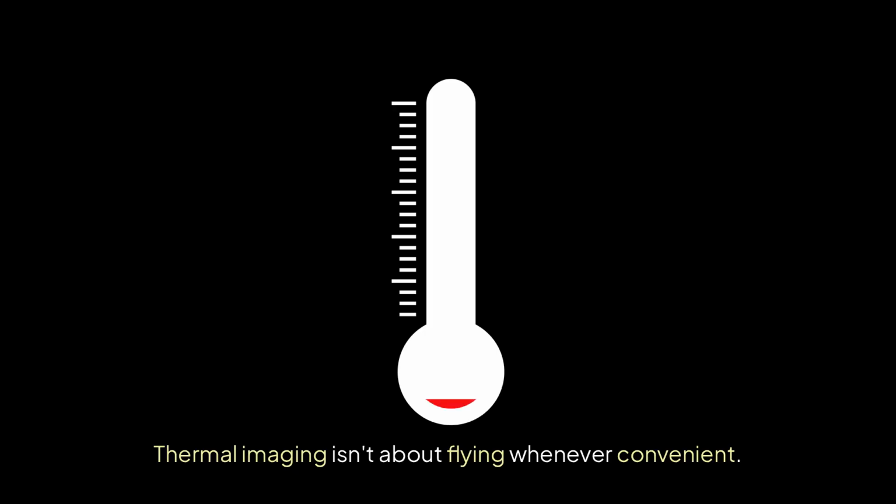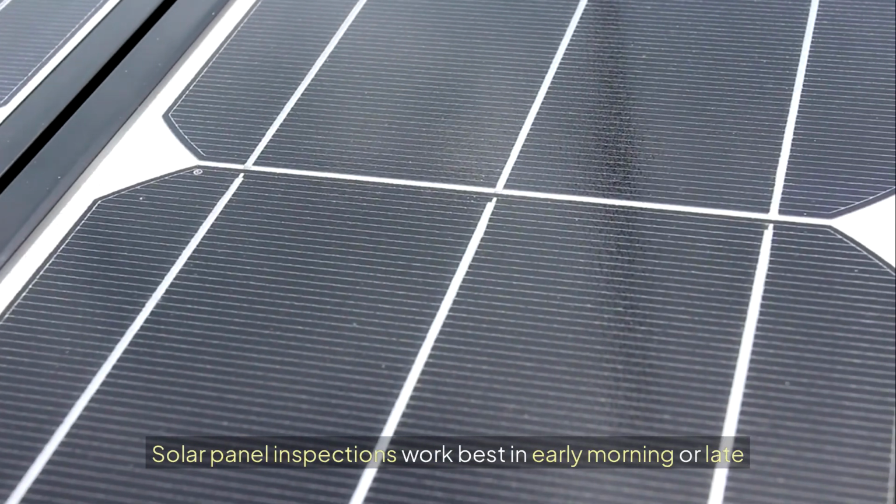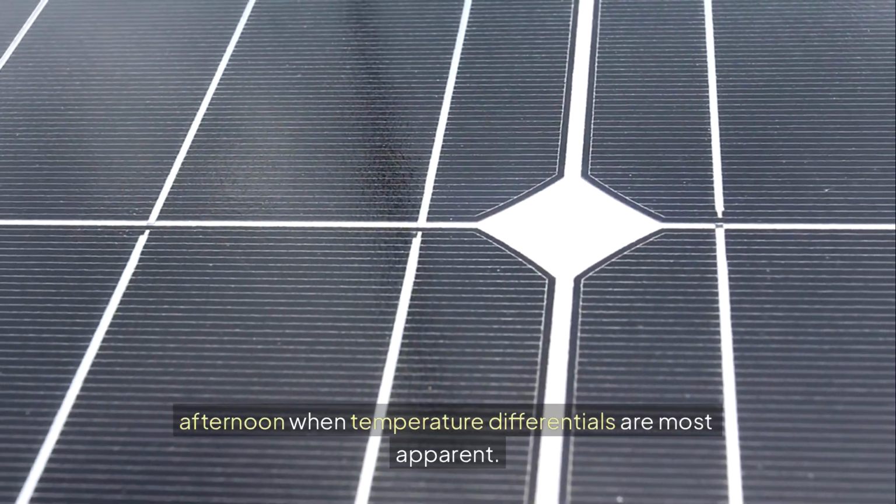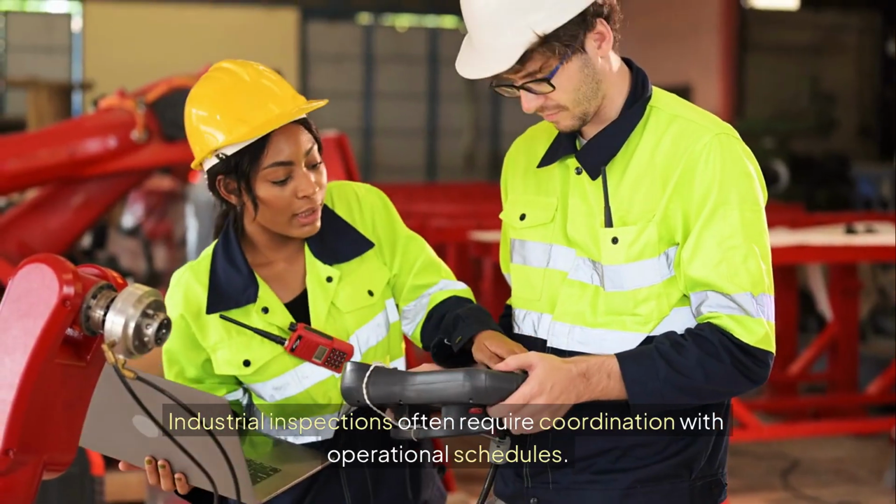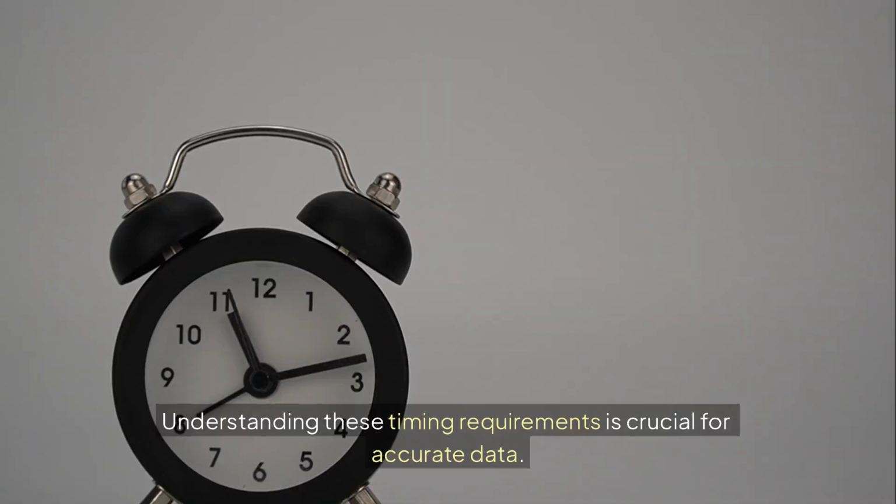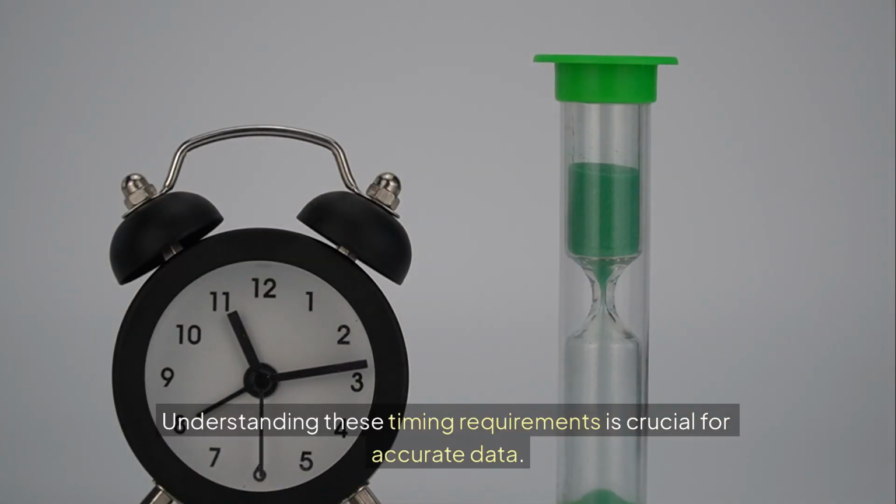Flying at the wrong time. Thermal imaging isn't about flying whenever convenient. Solar panel inspections work best in early morning or late afternoon when temperature differentials are most apparent. Industrial inspections often require coordination with operational schedules. Understanding these timing requirements is crucial for accurate data.